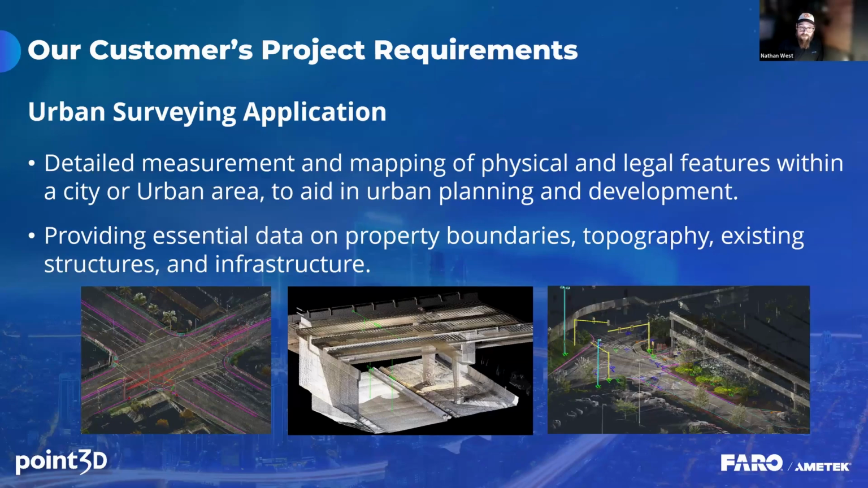Our work is driven by customer requirements. The effort began with requirements to provide traditional survey deliverables in large-scale urban settings, from 30 acres to 100-acre kind of sites. That's where we fit in just perfect.